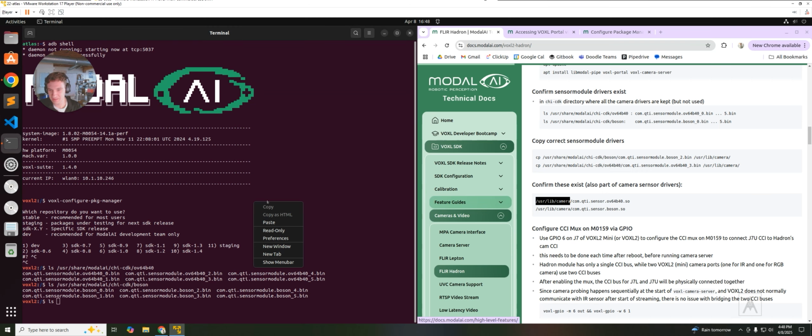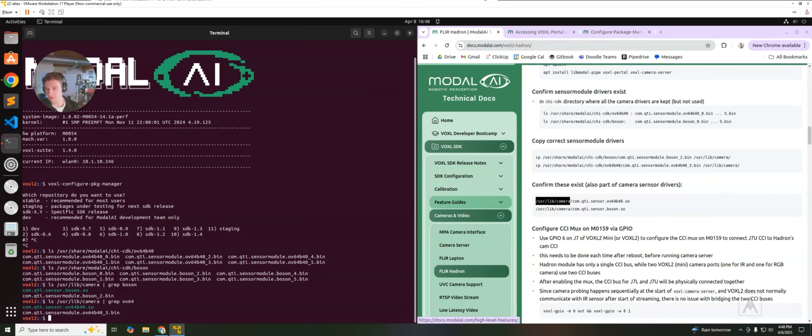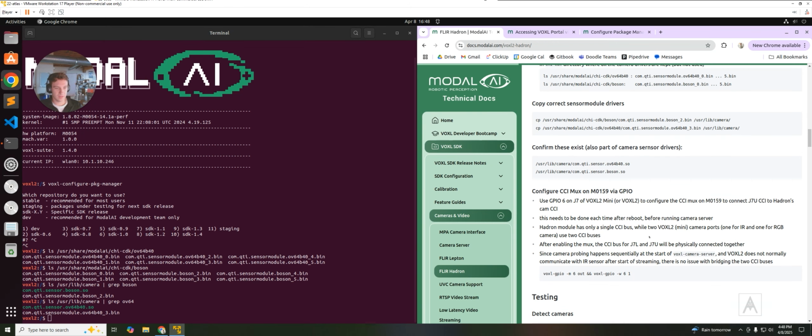There you go. LS, camera, grep. So as you can see, it's under user lib camera. And I'm going to do the same thing for the OV64. They're both there. They're both under user lib camera. Now here's the part that we have to do for the GPIO pins. We just need to execute this command. Now, luckily it's the same as the voxl-2 mini, as you can see here, or voxl-2.